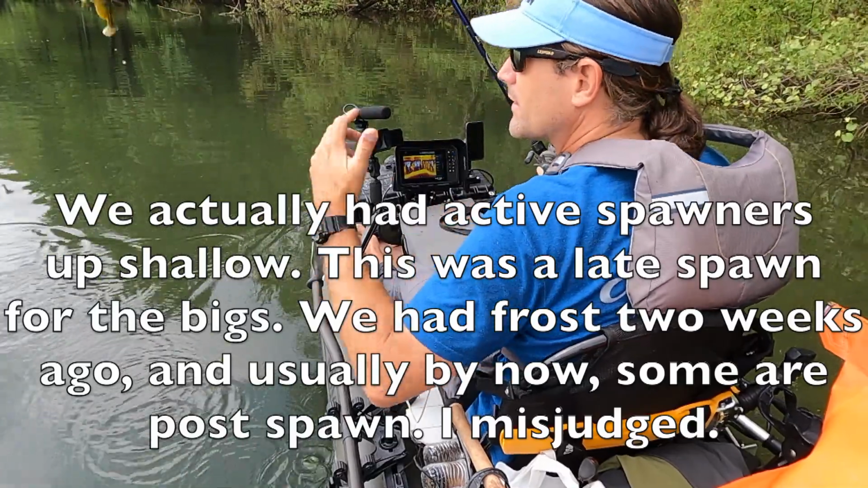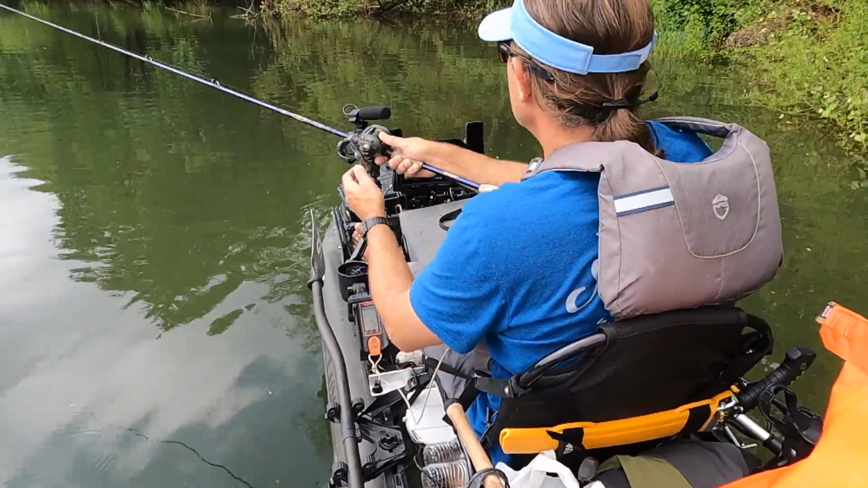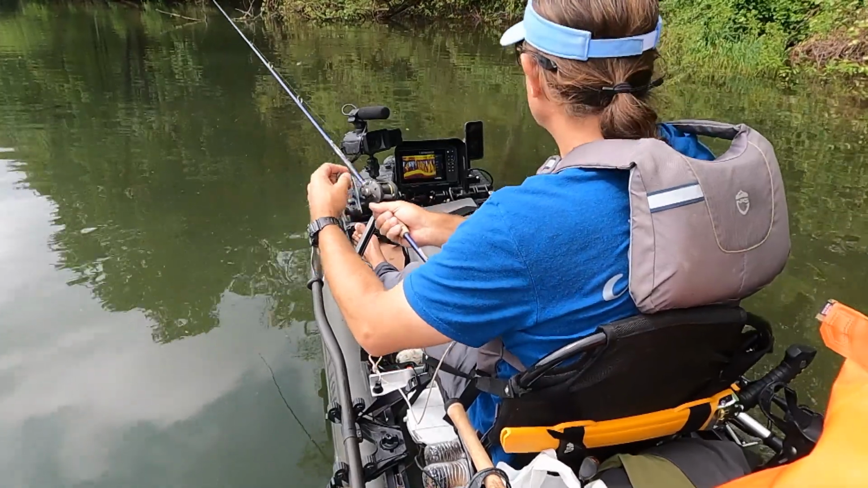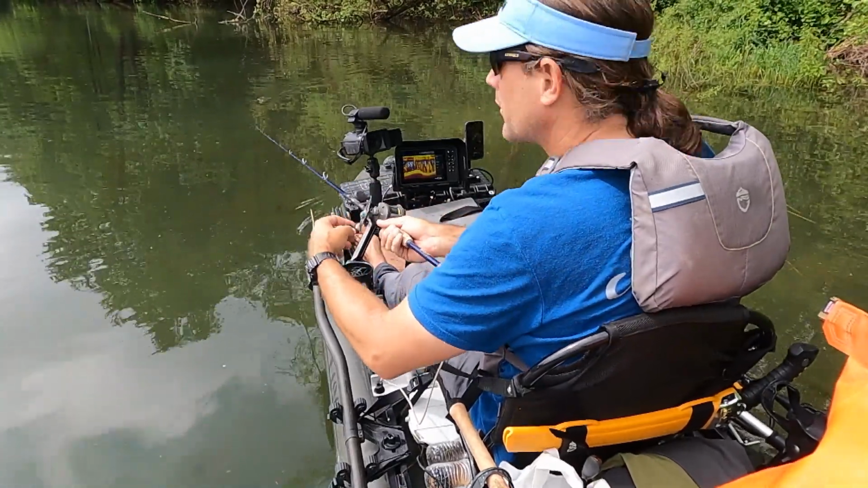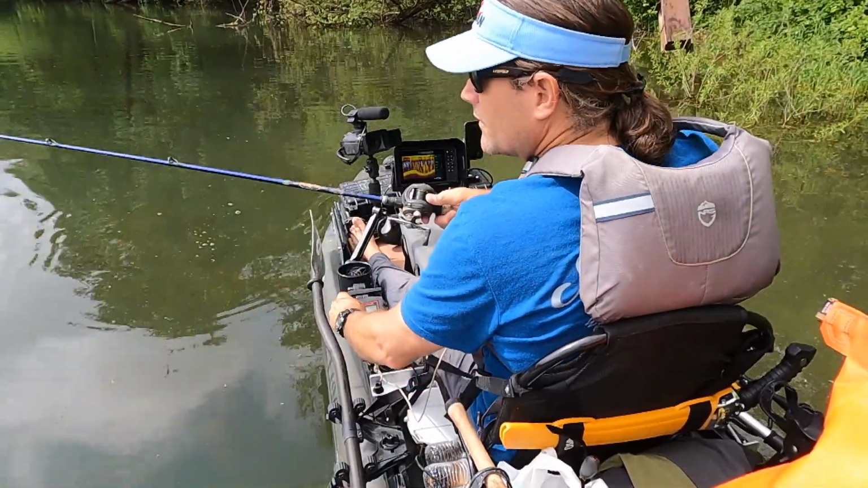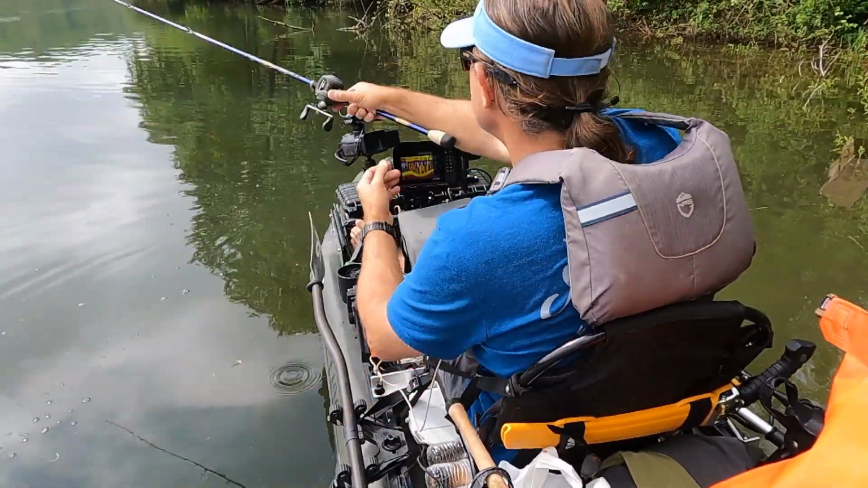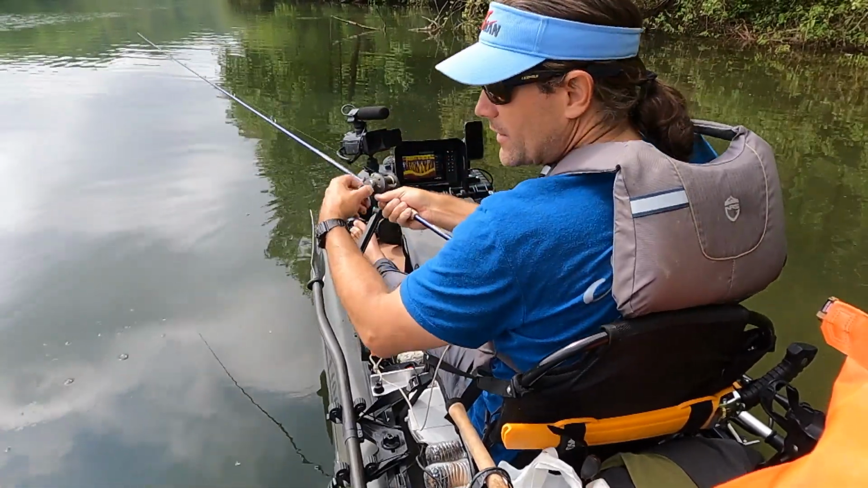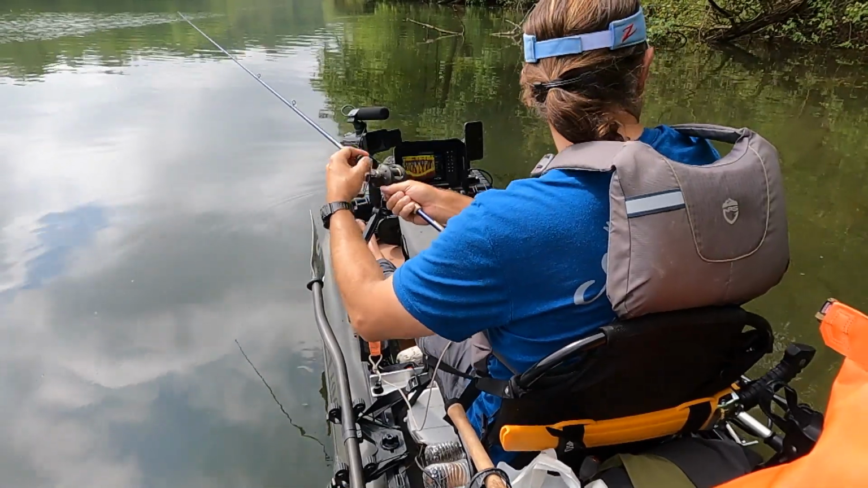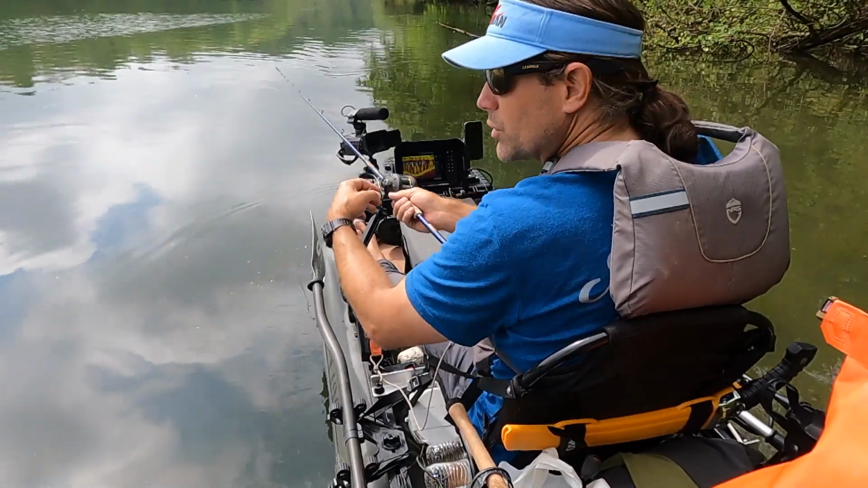But the bigger ones, they don't all do it at once, and the bigger ones go first. So I'm kind of looking for the post spawners that are really ready to eat bluegill on bluegill beds. You get the first set of fish that'll go earlier in May, or roughly. I know it's water temperature dependent, but there'll be fish spawning in this body of water, I think well into June. So the bigger ones go first, and that's kind of what I'm looking for with this bluegill swim bait.